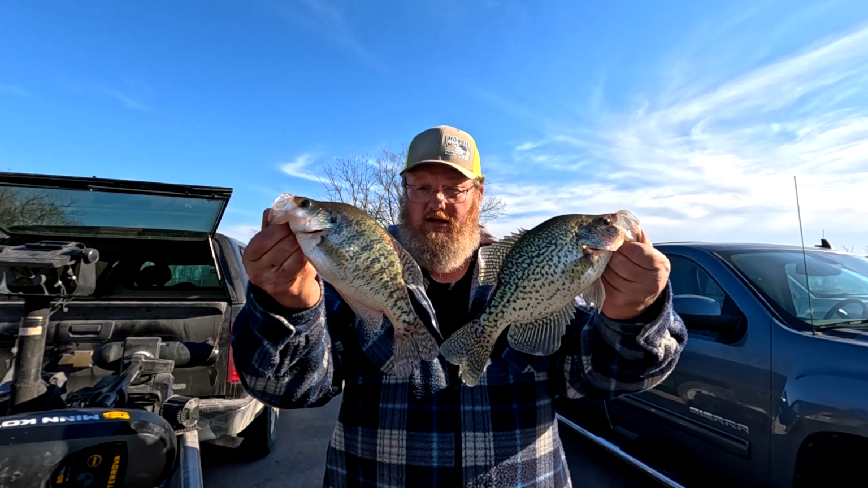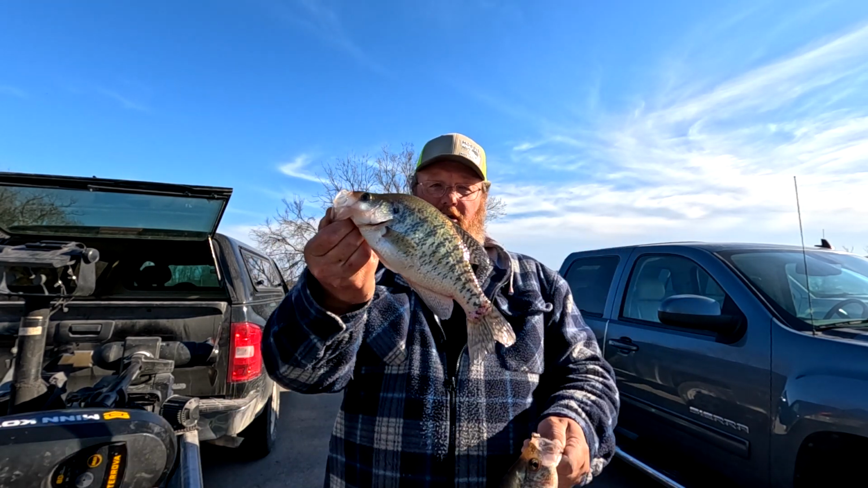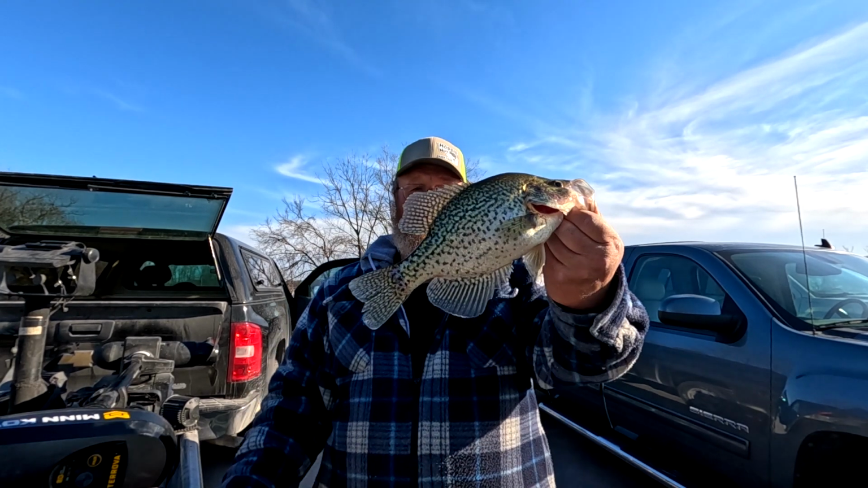Fish I found were deep. The quality fish. I kept 8 like that. Most of them were just like this one here, about 10.5 inches. I got a nice one here, it's just under 12. But like I said, I probably caught 100 fish. I mean, it was a lot of fish. But what I found, the better fish were deeper. Most of the bigger fish I caught came 25, 30 foot down.